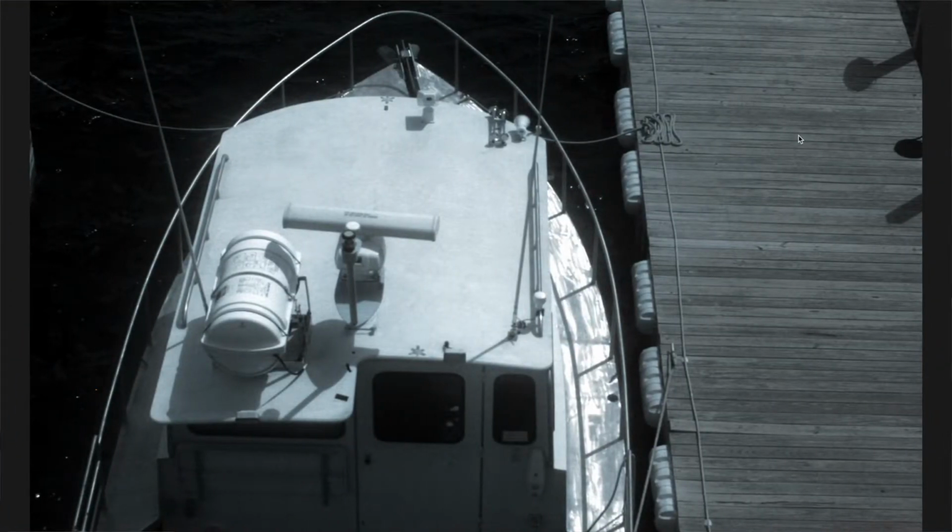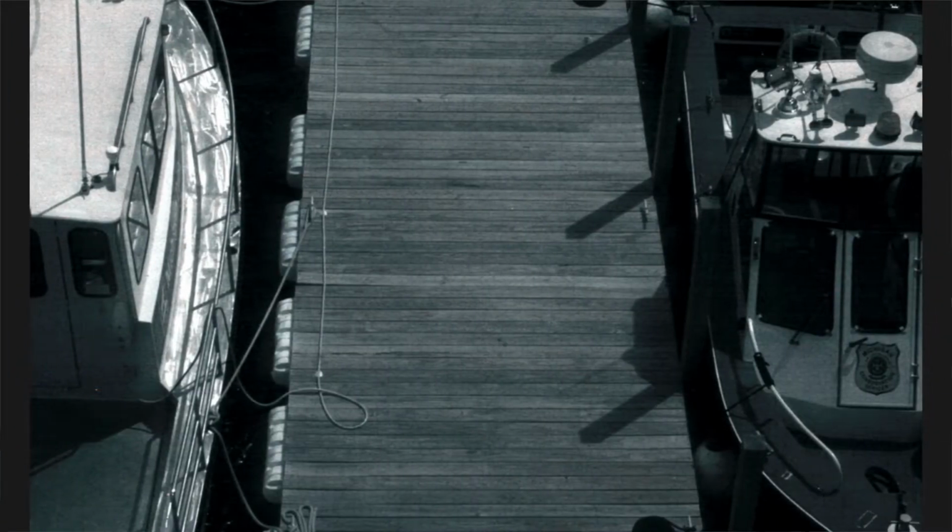This is a boat at a dock. Here's another two pictures of the boat here. I really like this one especially. Although it's weird and grainy, I still like it.